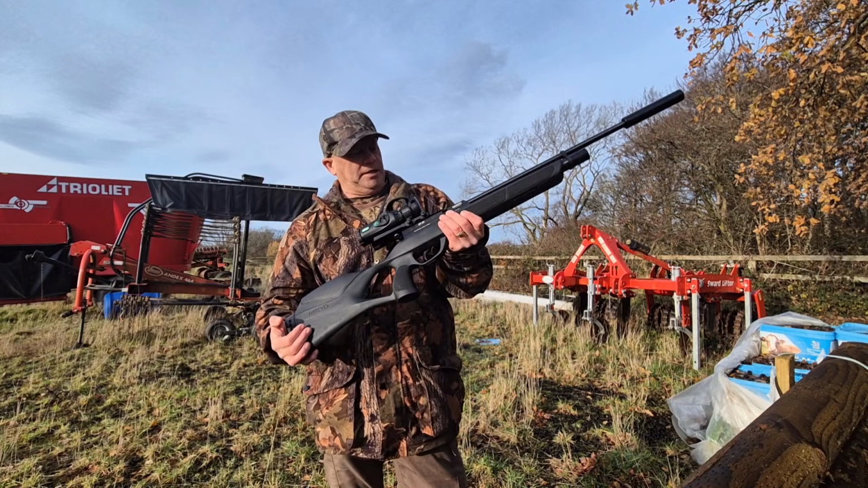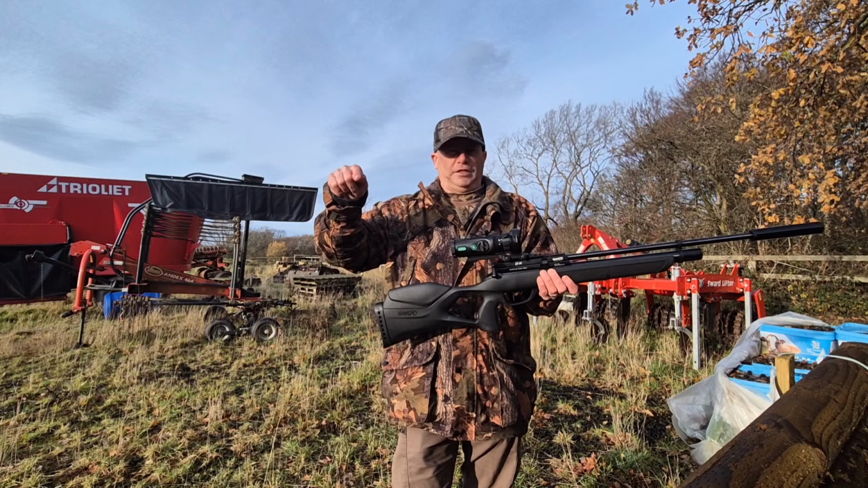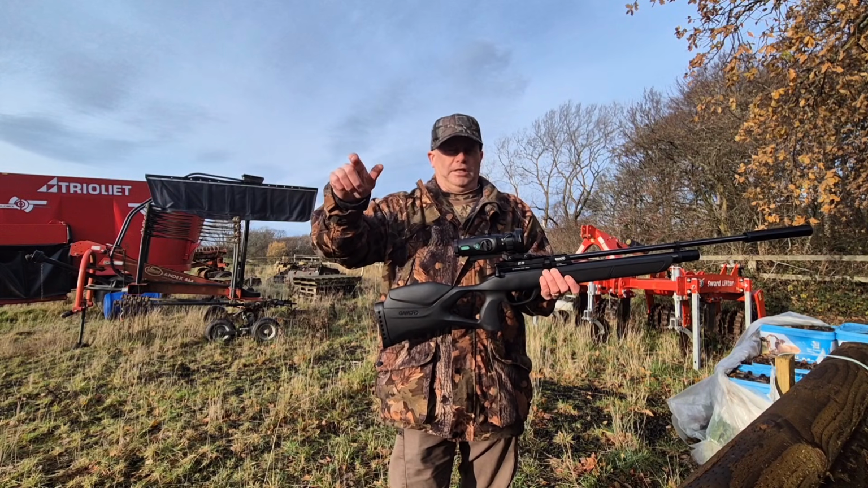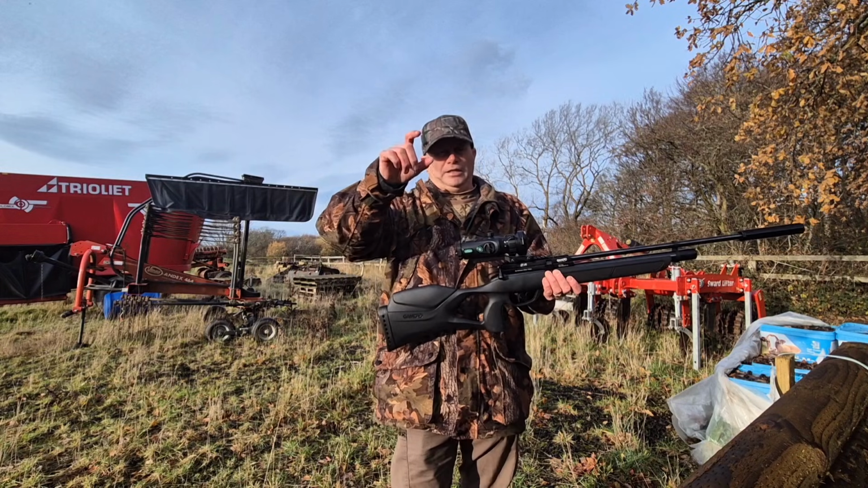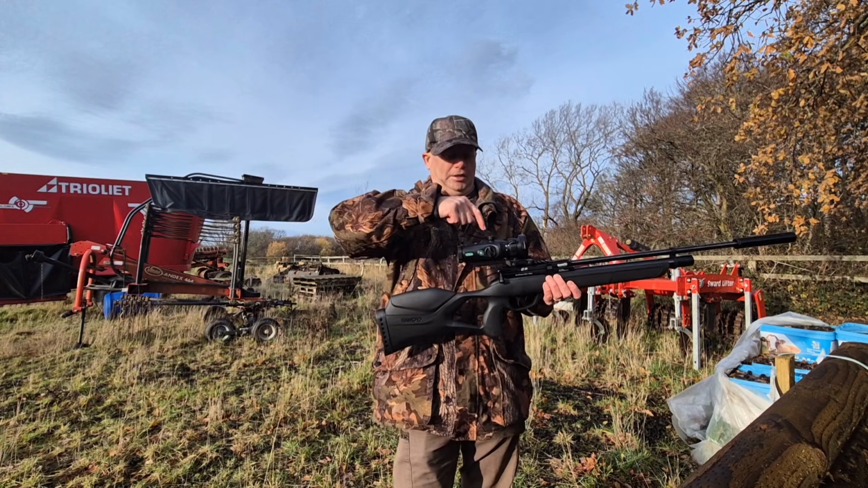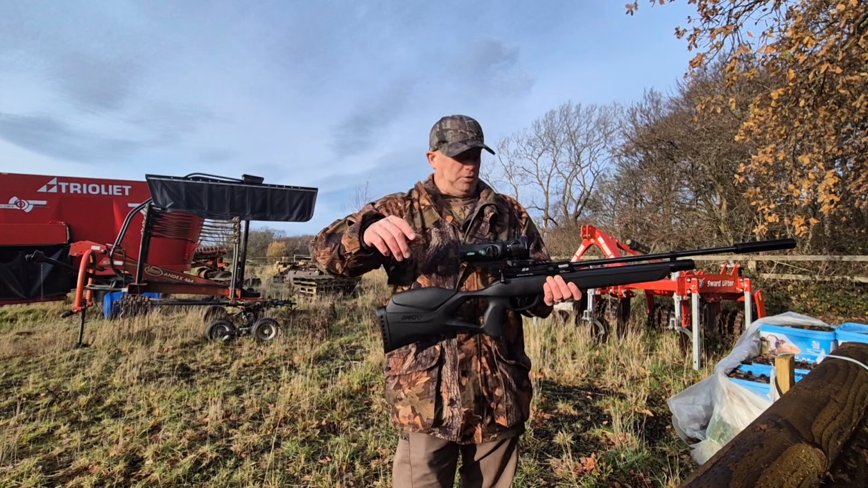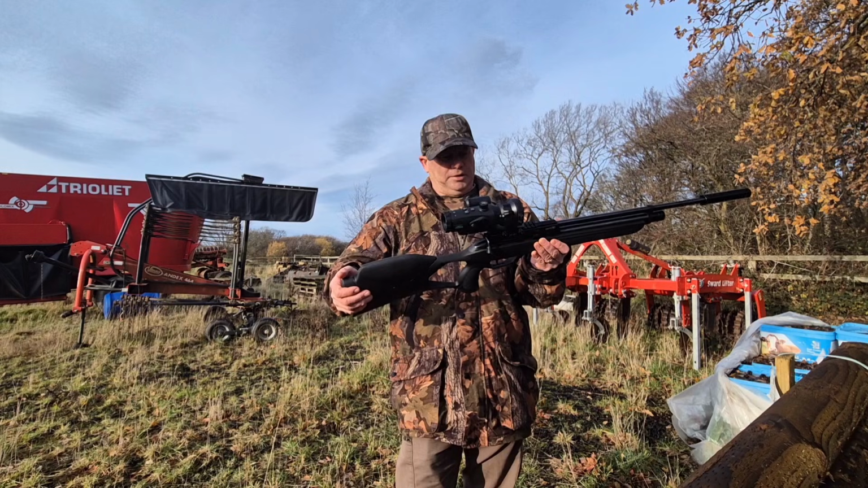And absolutely fantastic. Like I say, pretty easy to zero in as well. On this one, when you zero it, it does freeze frame the picture, so then it's easier to zoom in, whereas the other one doesn't. So you have to try and hold your gun steady and try and zero it at the same time, which can be a nightmare. But this one does freeze the picture as soon as you start adjusting the top, so you can get your zero set up here. Absolutely fantastic on this Gamo.